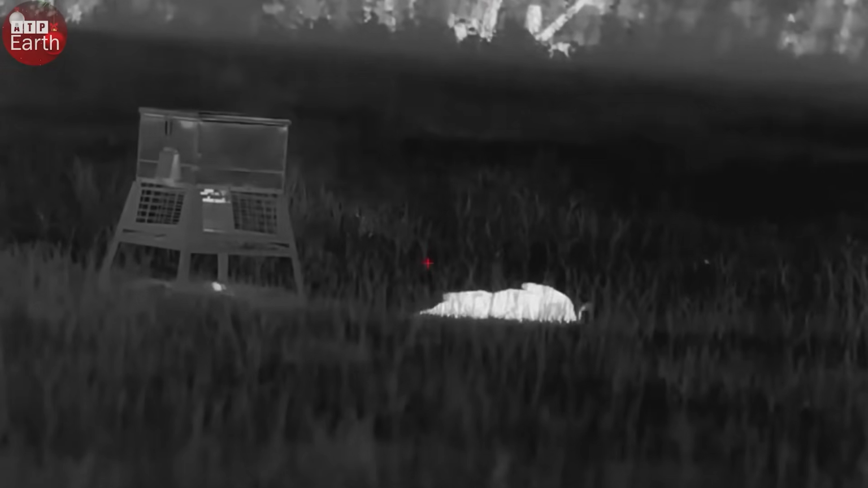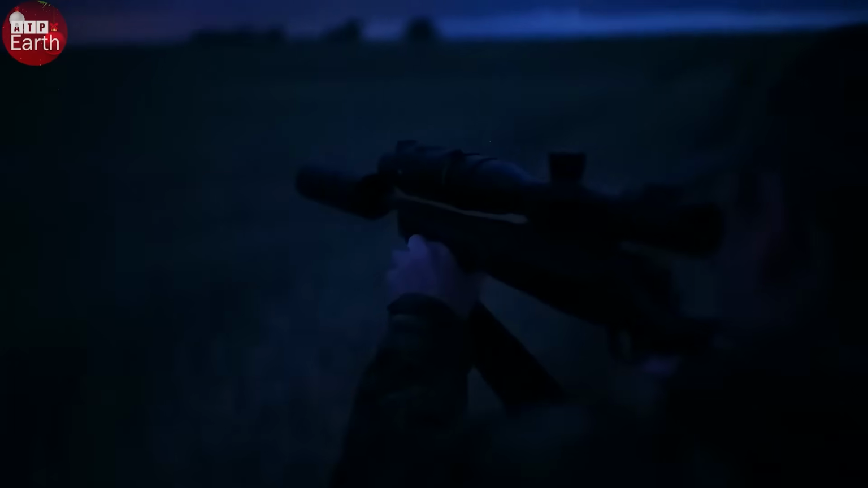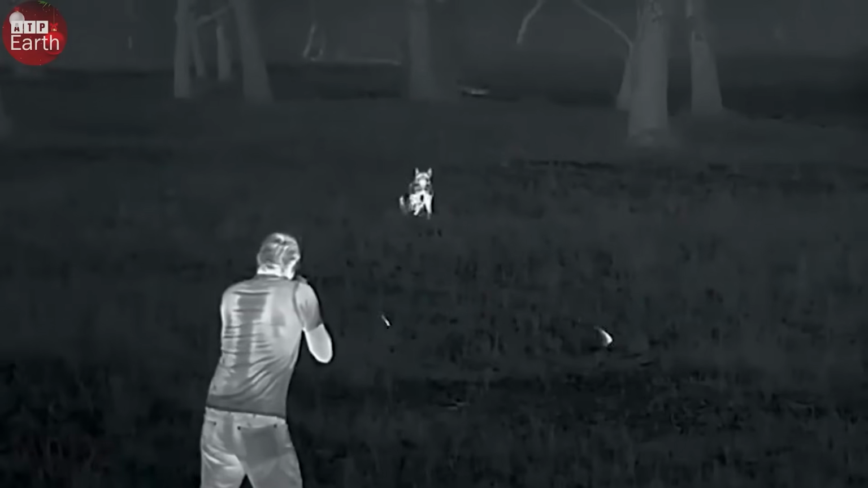I adjusted the scope, aiming straight at the target. A perfect shot rang out, ending everything before it was too late. Silence fell over the forest again, signaling the end of the campaign. At the end of the trip, I felt proud and satisfied. We had contributed to protecting the crops, minimizing the damage caused by wild boars.